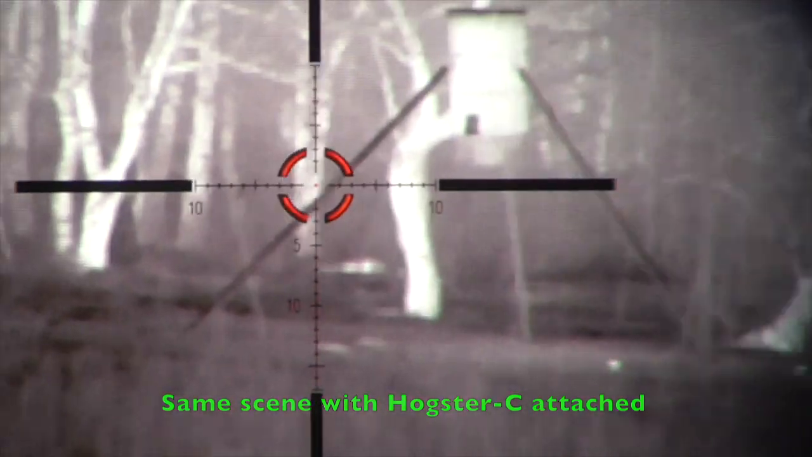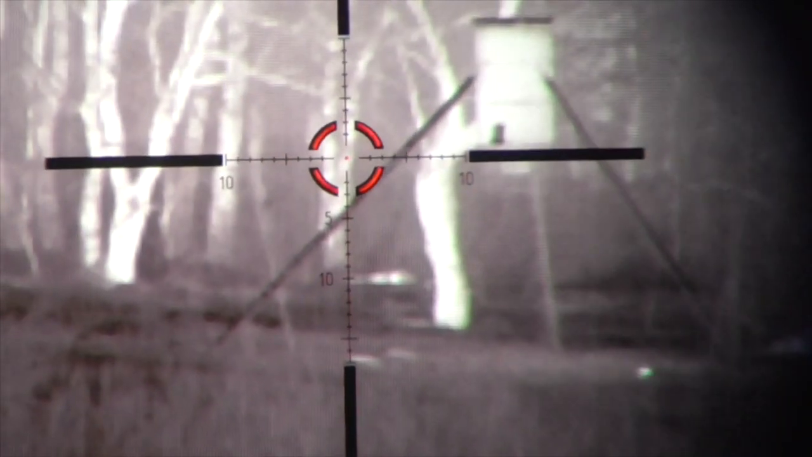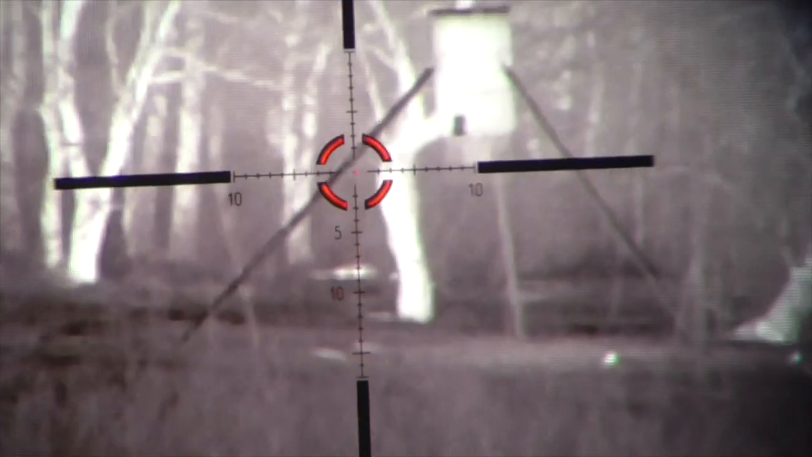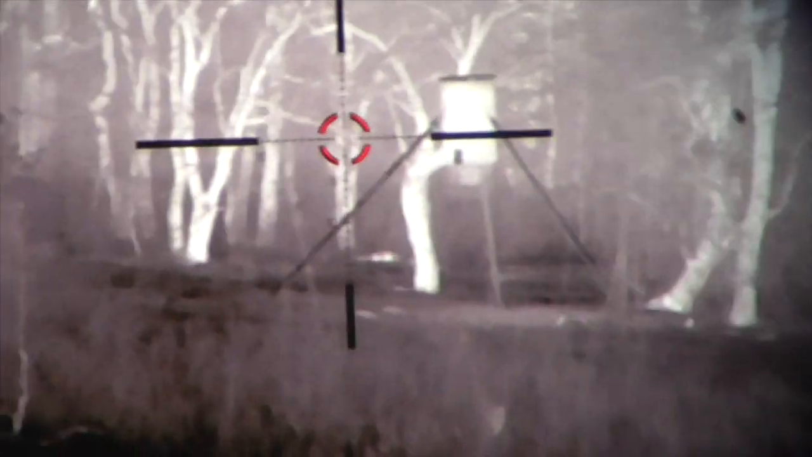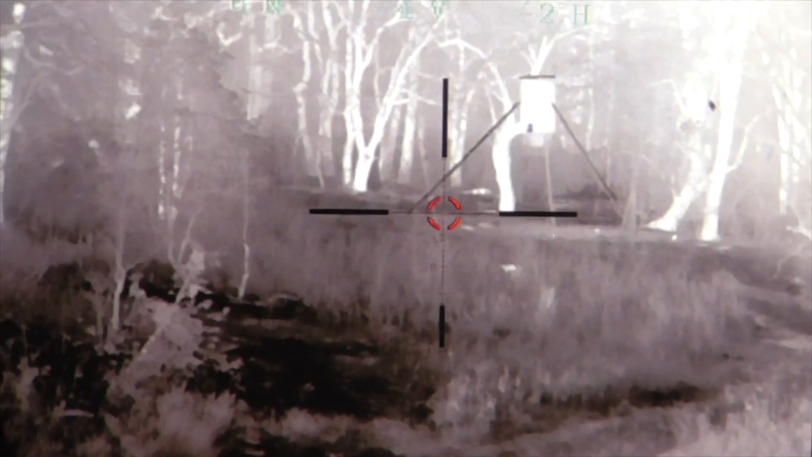The feeder was 97 yards. 2 to 3 times seems to be a real good sweet spot, which is where we're at right now.